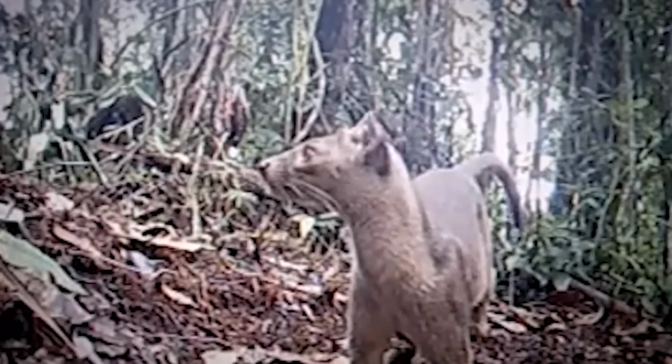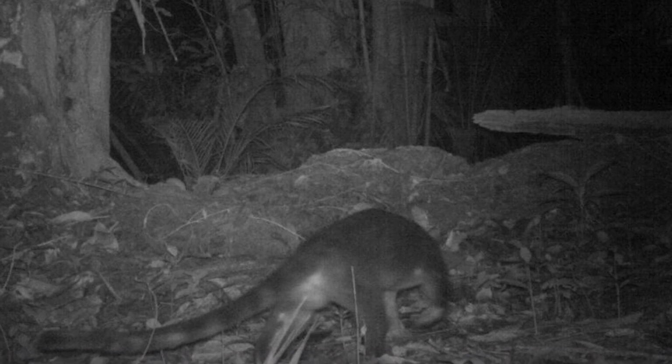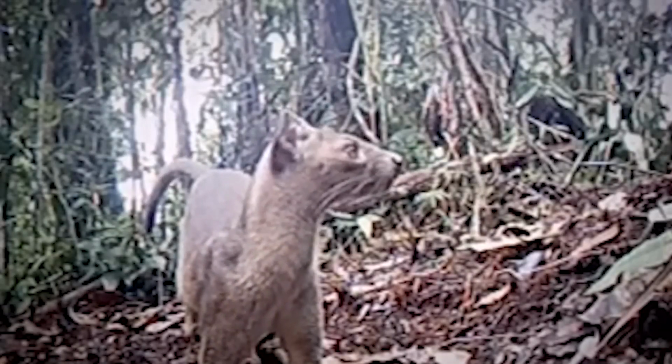Like other top predators such as lions and wolves, they play a critical role ecologically in regulating the populations of their prey. They are capable hunters on land and in the trees, using their tails for balance and killing by biting through their prey's skulls. Yikes, the fossa might look cute, but it's actually brutal.